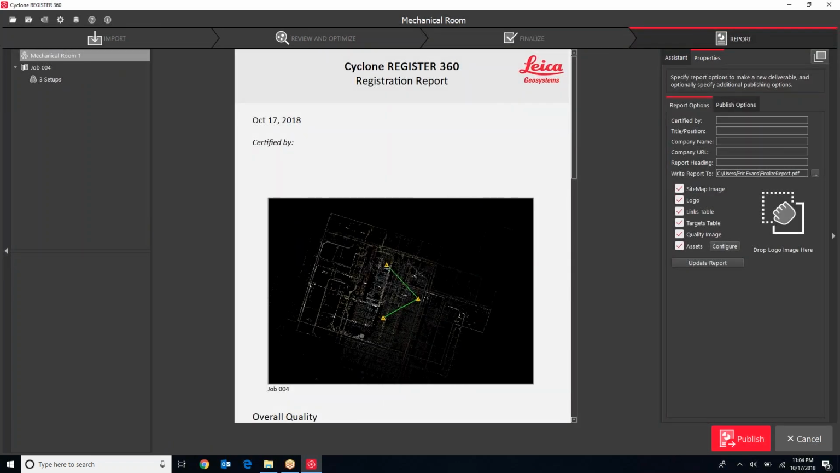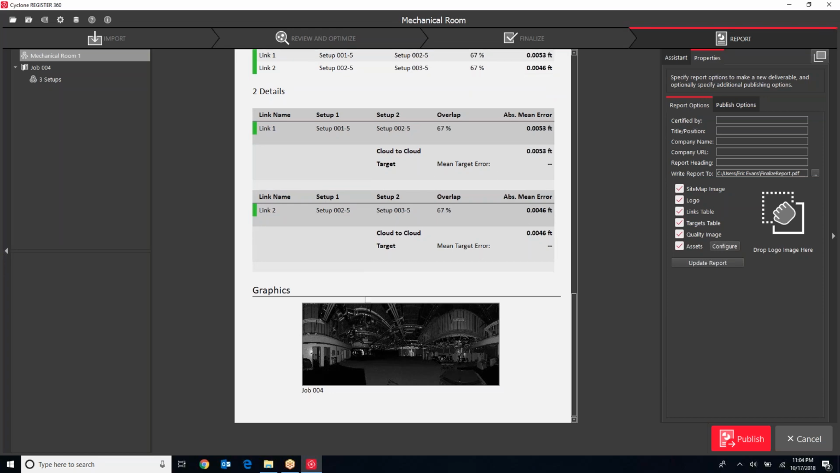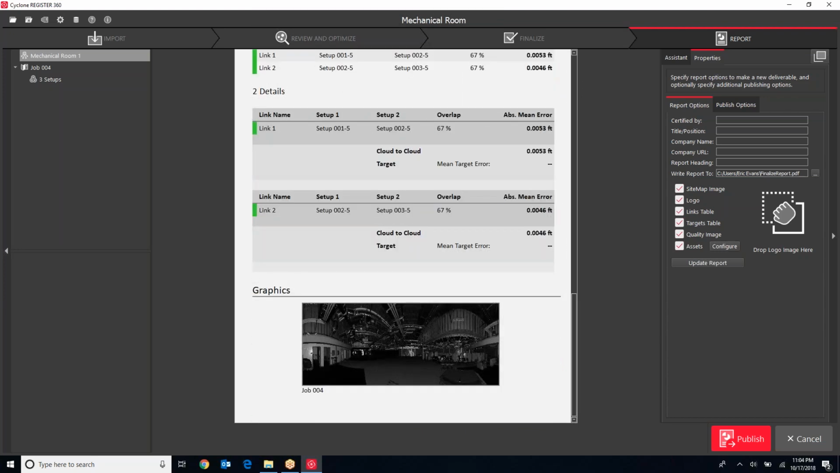Now to publish. Included with the REGISTER360 software is this registration report. I can customize this. I can add my personal information here. I can change the logo for a company logo. I can add in any information here, site logos, all this sort of stuff can be updated. And it just kind of goes through and gives me a report on the registrations, errors between the setups. And if I had done any screen captures, I could actually add them into the report. Screen captures was part of the review process over here.